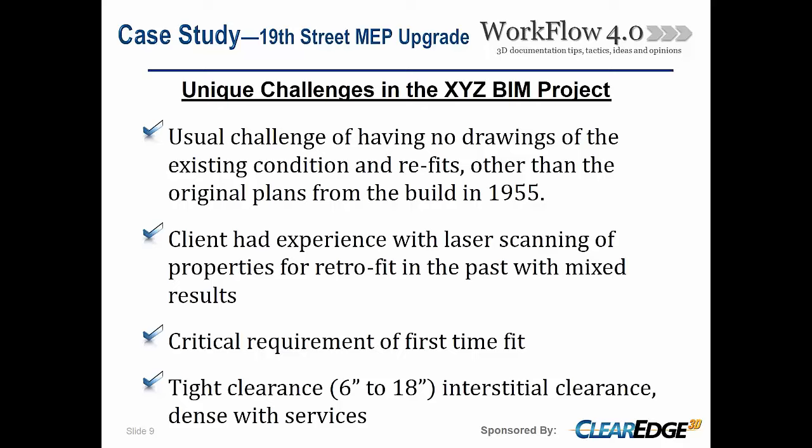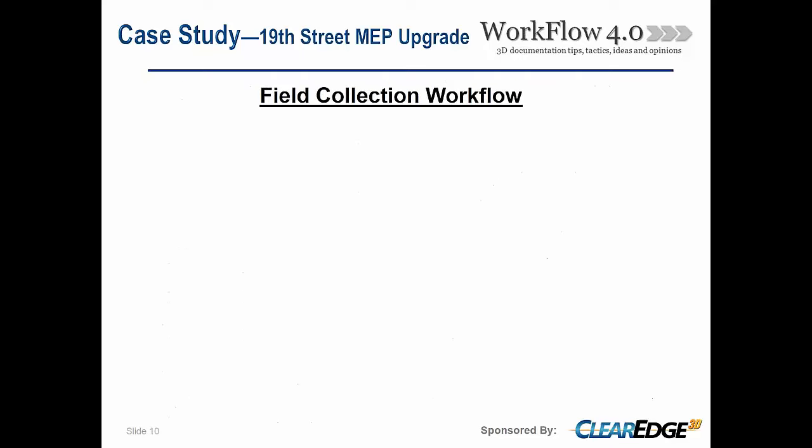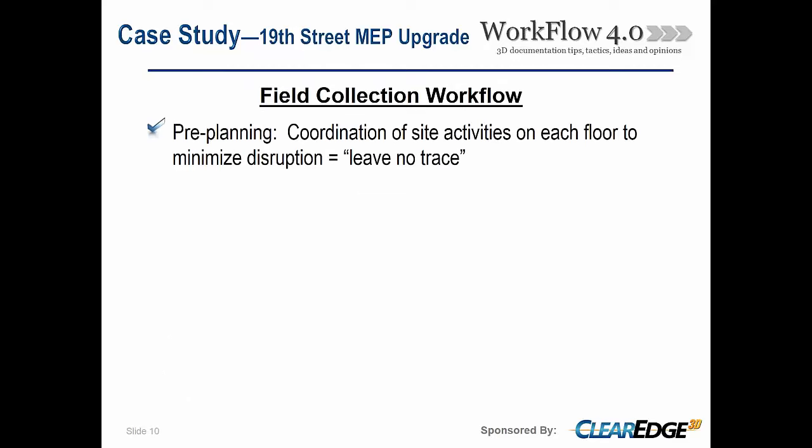Then the interstitial space, so what's above the ceilings, all of the ceilings in the suites being different because they've all been refit at different times, but on top of that, there's not much room up there. So you've got small interstitial clearance, so they don't have much room to work with when they do get up there. They won't be able to just do this on the fly to make it work.